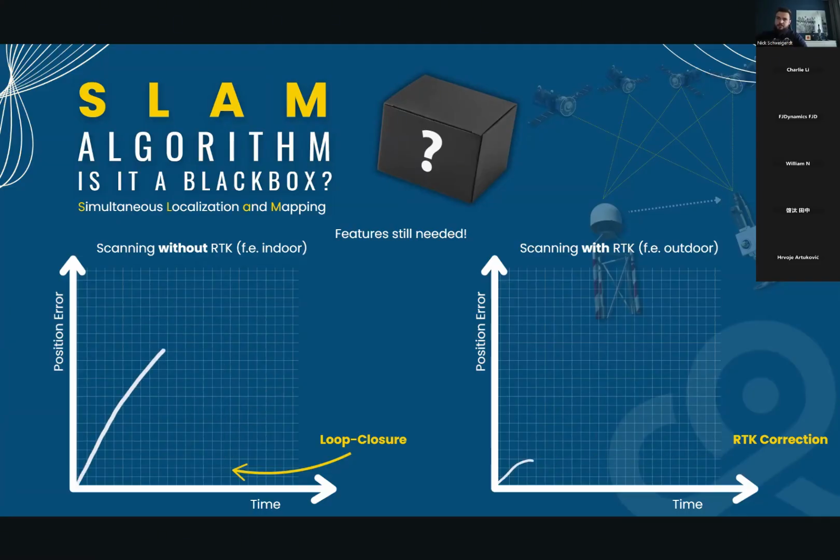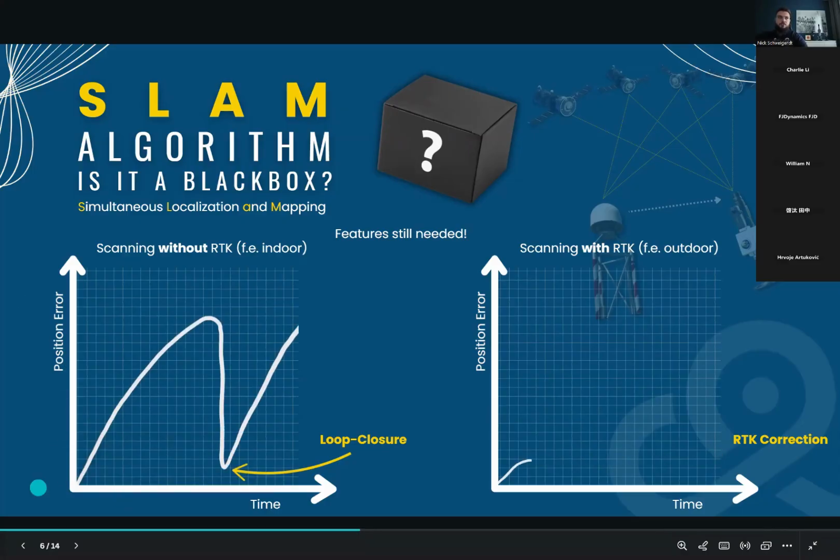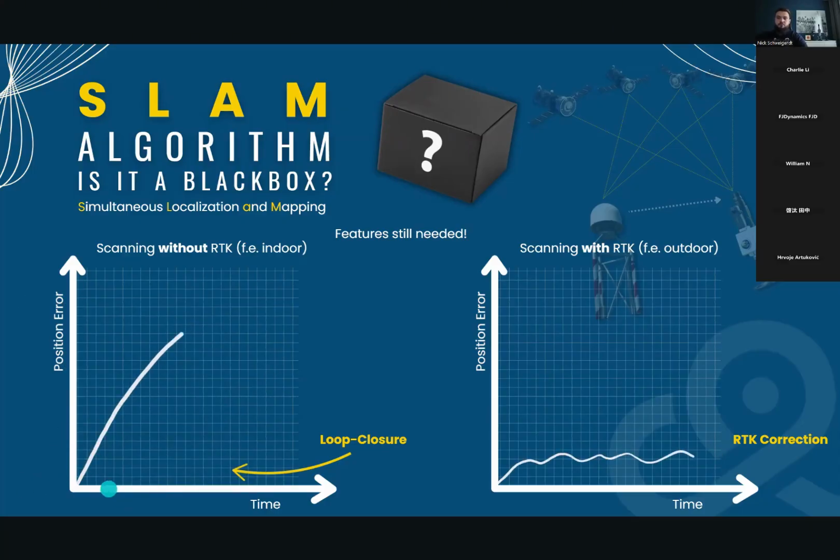However, SLAM relies on an inertial measurement unit, the IMU, and that brings a challenge. The longer we scan without returning to known areas, the more the positional error increases, like you can see here. So the positional error goes up as time goes past. In order to minimize the positional error, we need to close loops. And as we continue scanning, the error grows. You see it in this graph here.